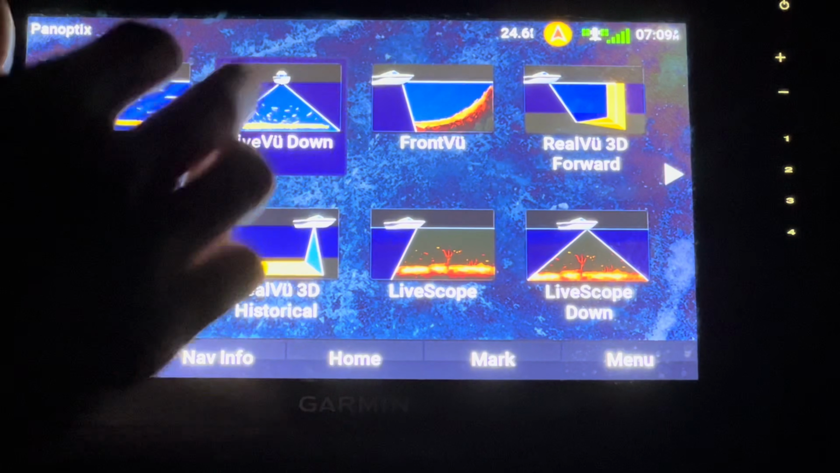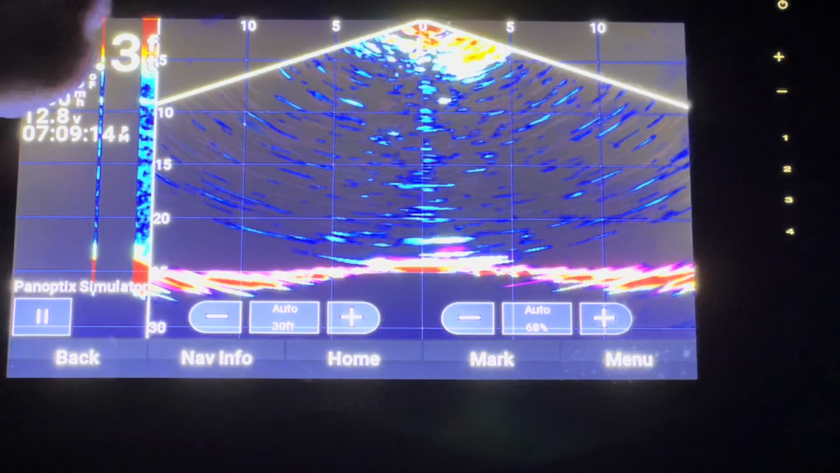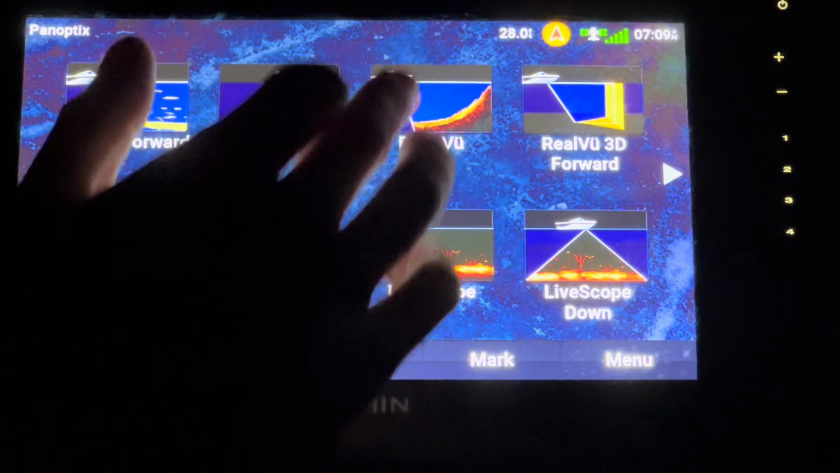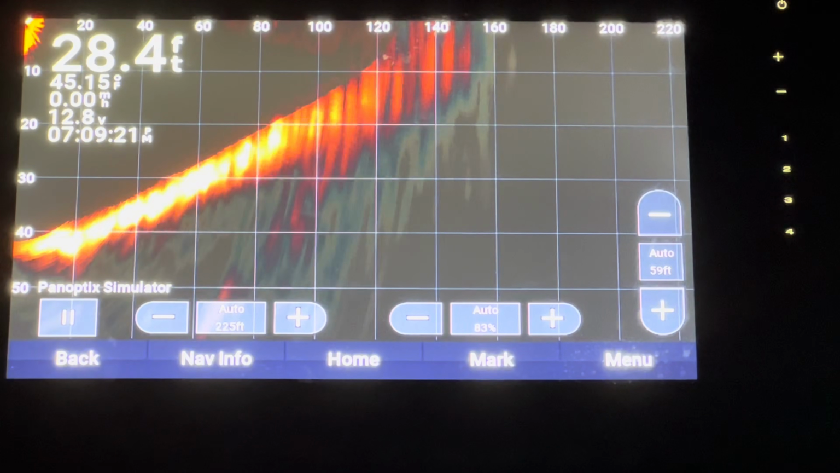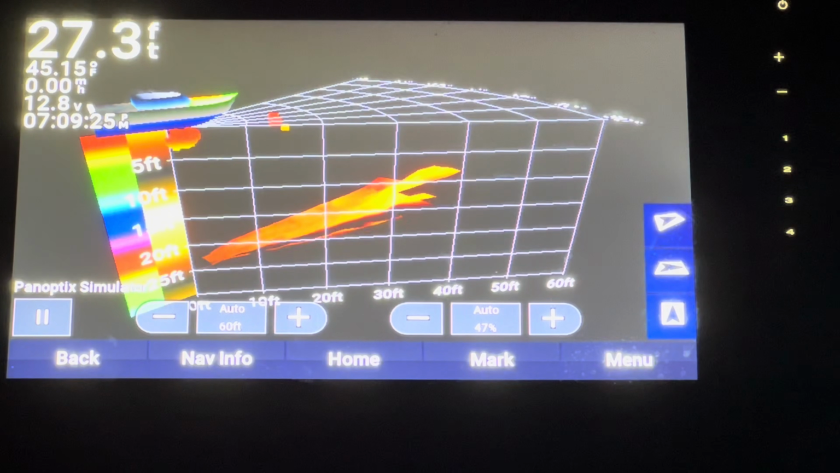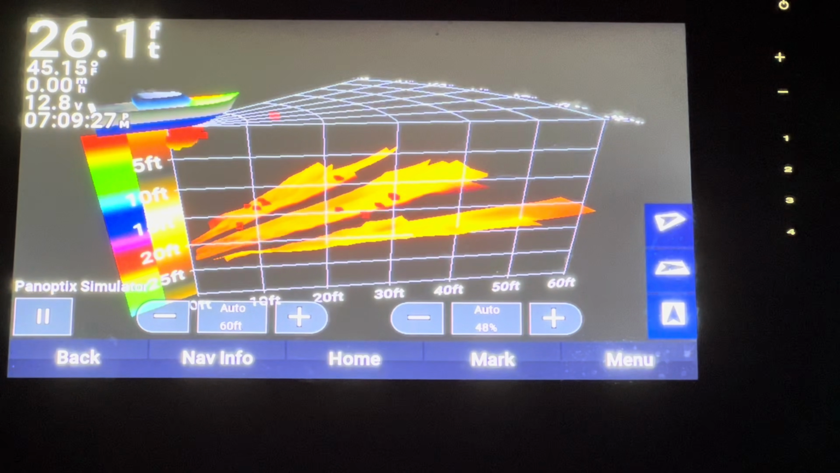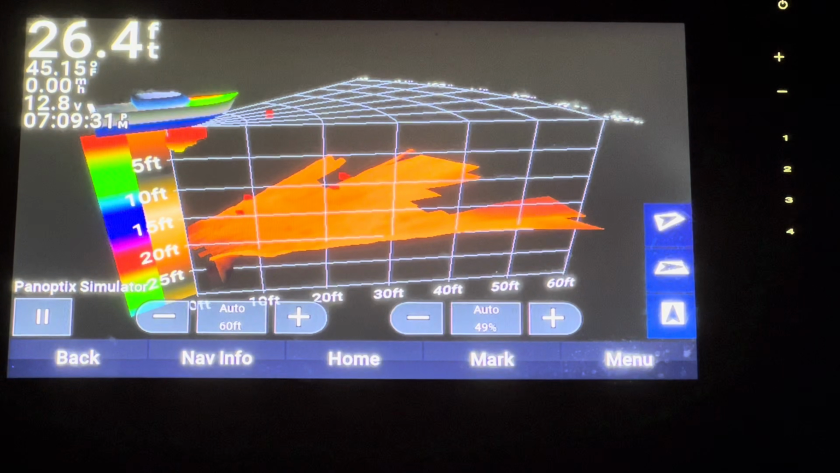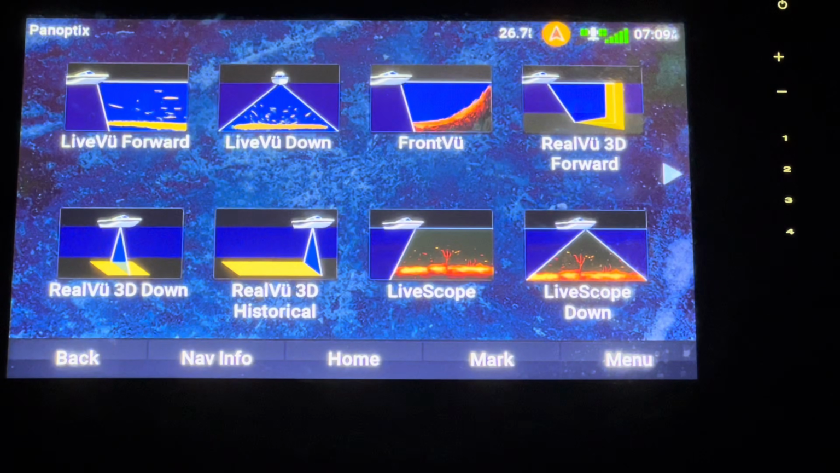Live view down, it just gives you, as you can see in the picture, this is the boat right here, and it's showing you what's on your sides directly below you. Front view, this is a whole other setup here. Real view 3D forward. See, this is where it really gets technical. This is where having that live scope is awesome. This is just really awesome stuff here. Real view 3D down, and then all that different stuff.